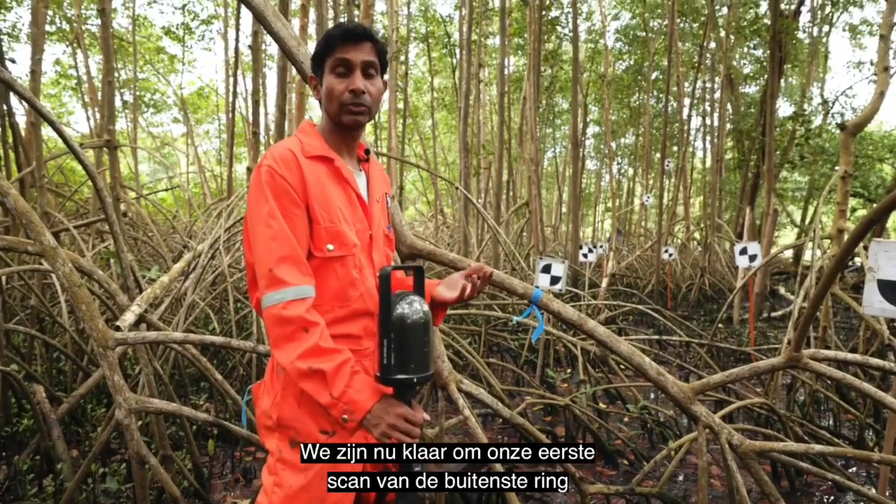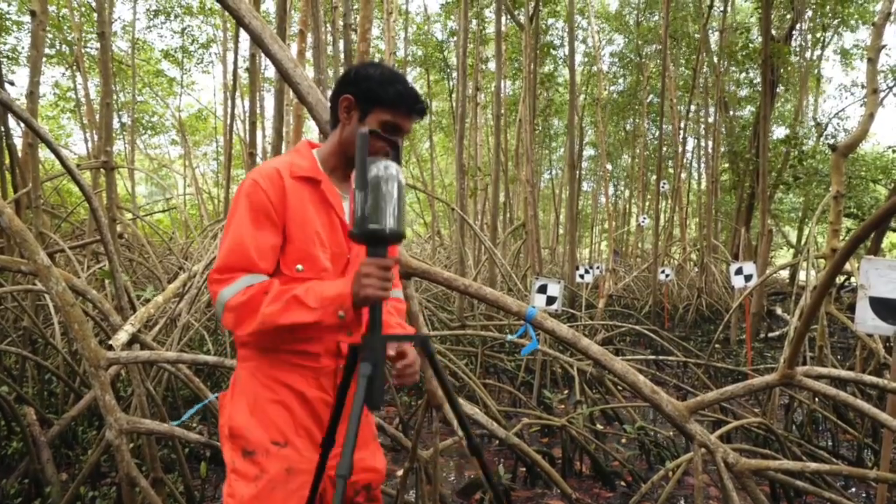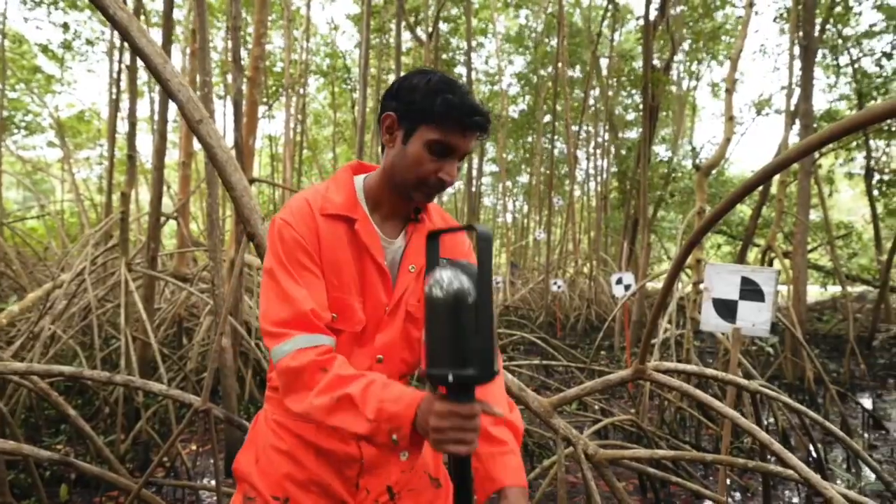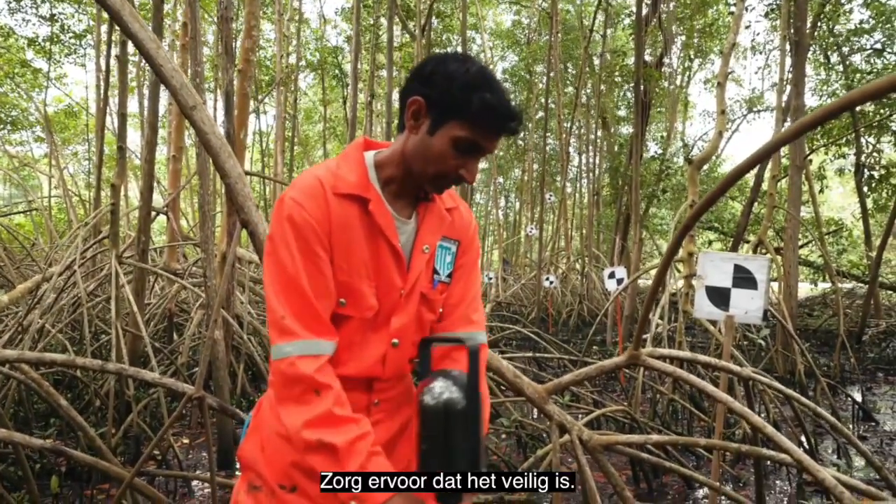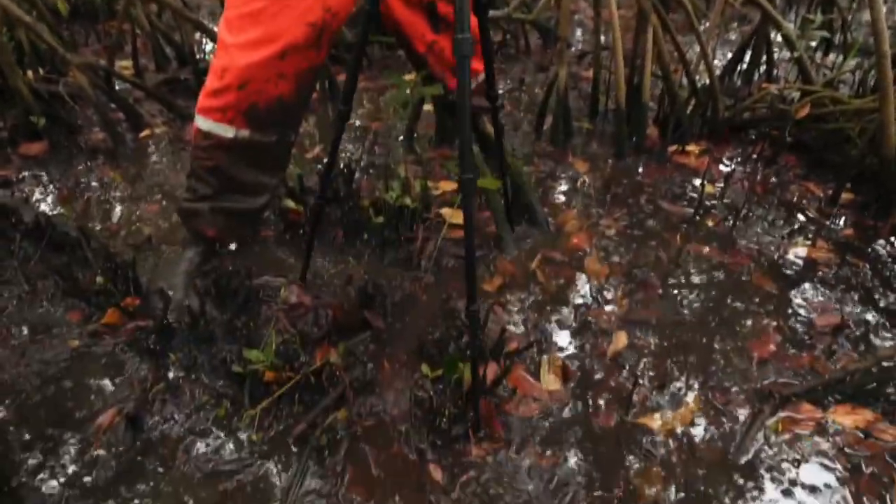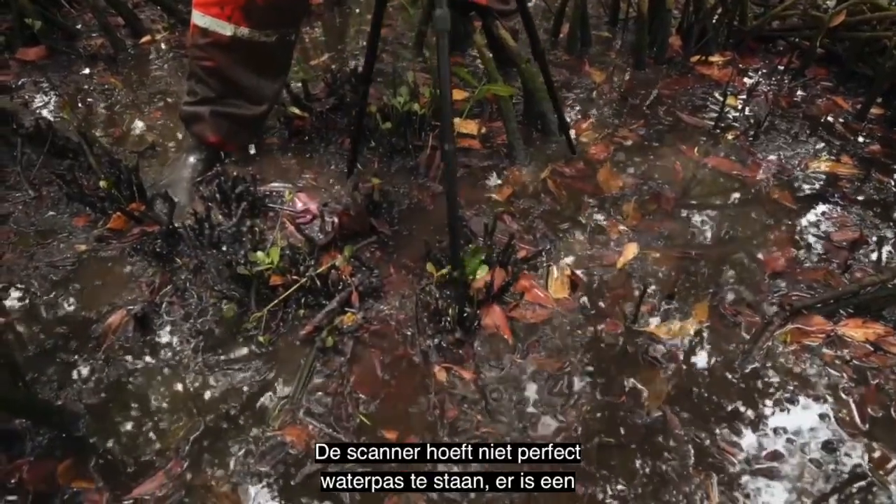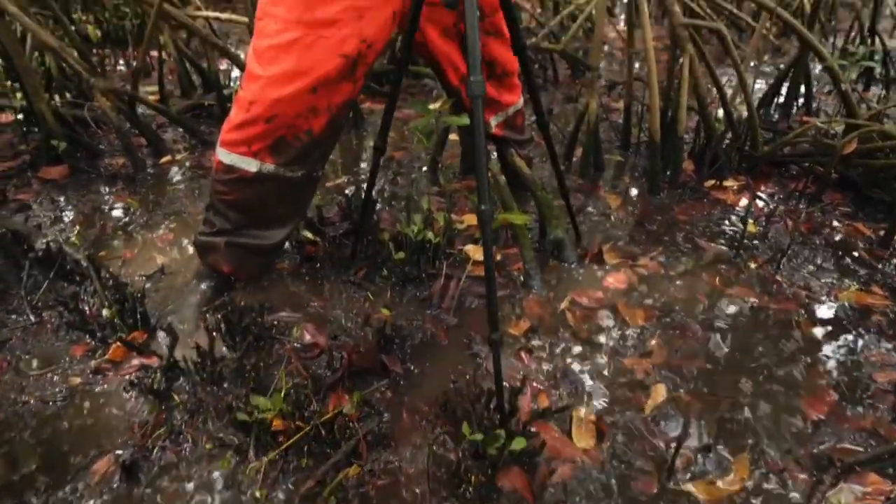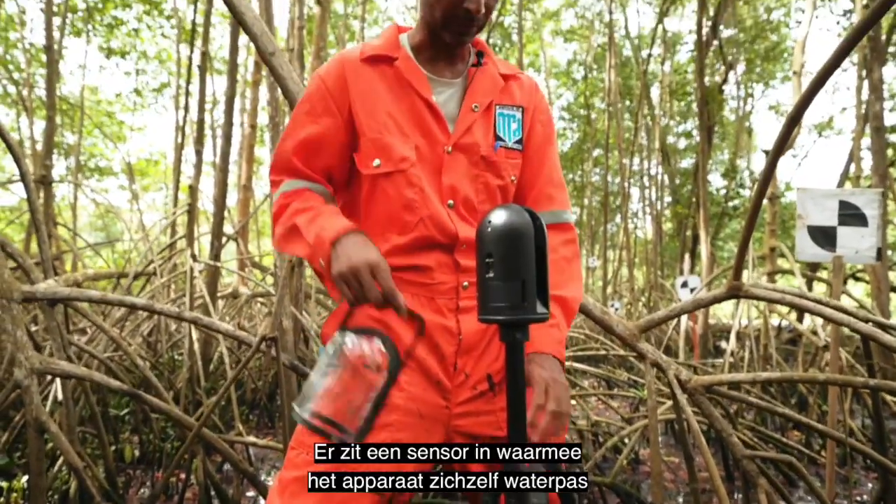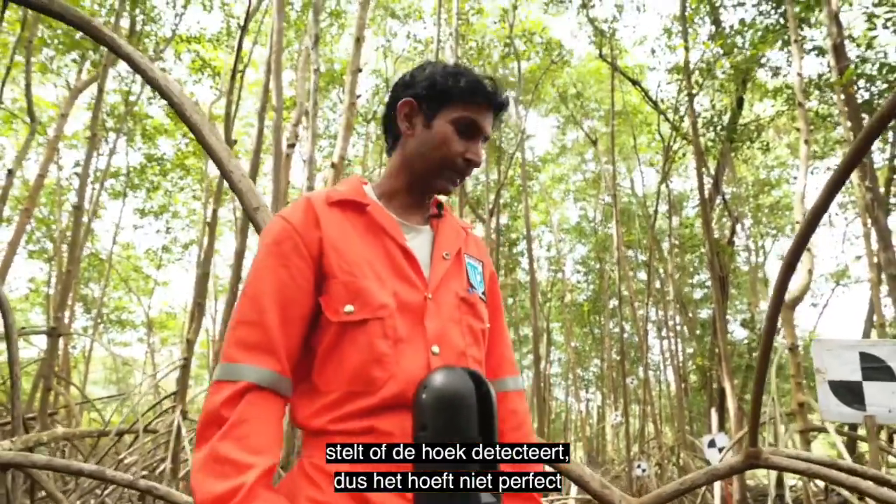So we're now ready to do our first outer ring scan. So we set up our scanner, make sure that it's secure. The scanner does not have to be perfectly level. There is a sensor in it that it will level itself or detect its angle, so it doesn't need to be absolutely flat.